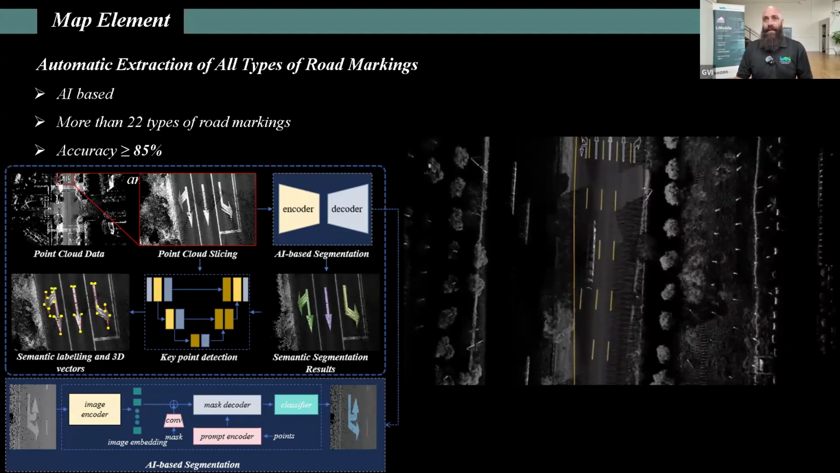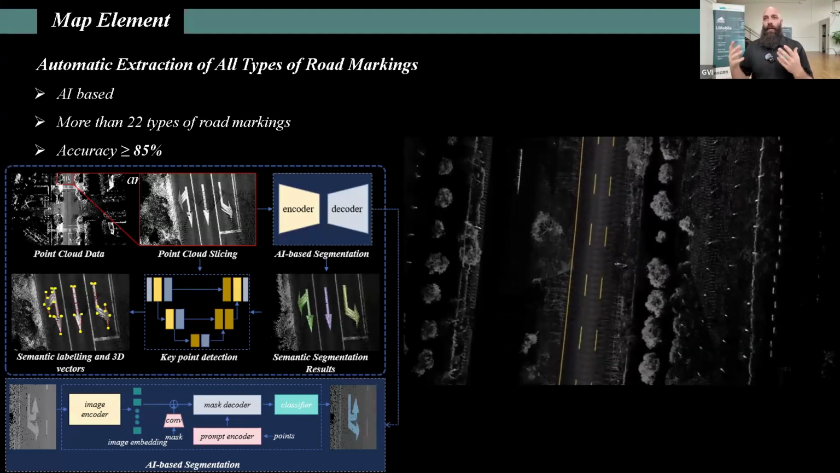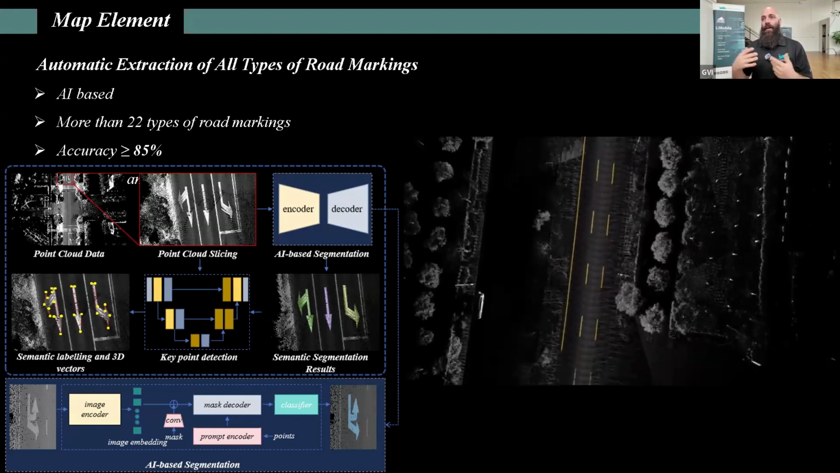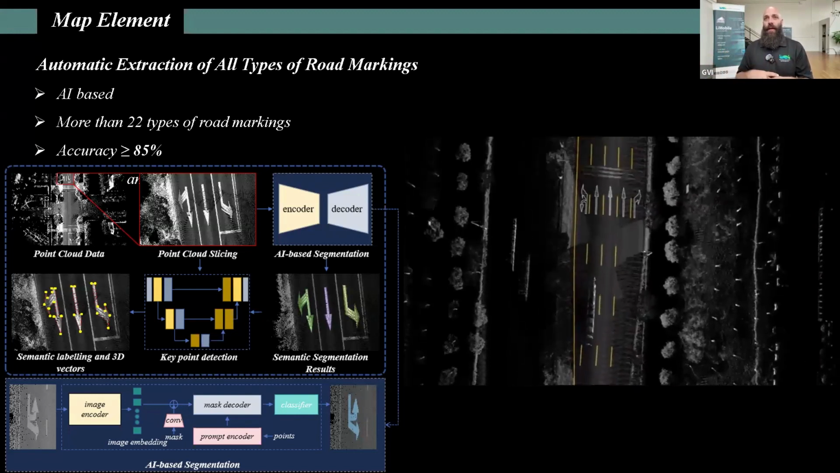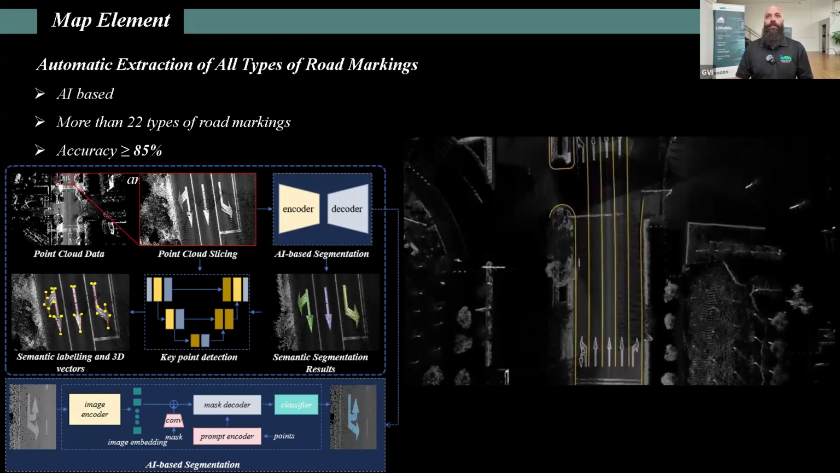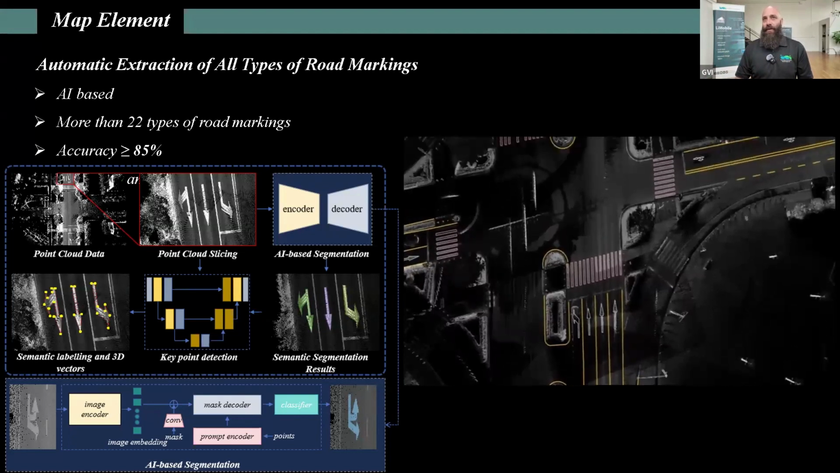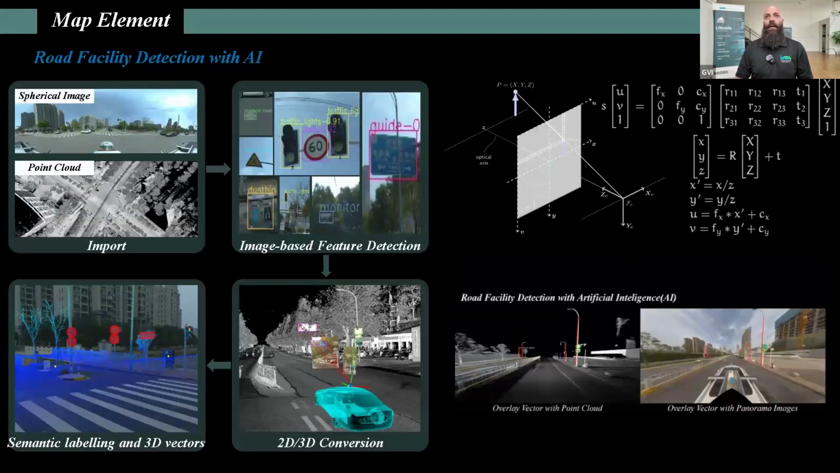We also have the Segment Anything model, which allows for AI-based segmentation of lines and markings, allowing for physical IDs and more information related to a specific marking other than just the vectorization result. Again, accuracies of around ±85%.